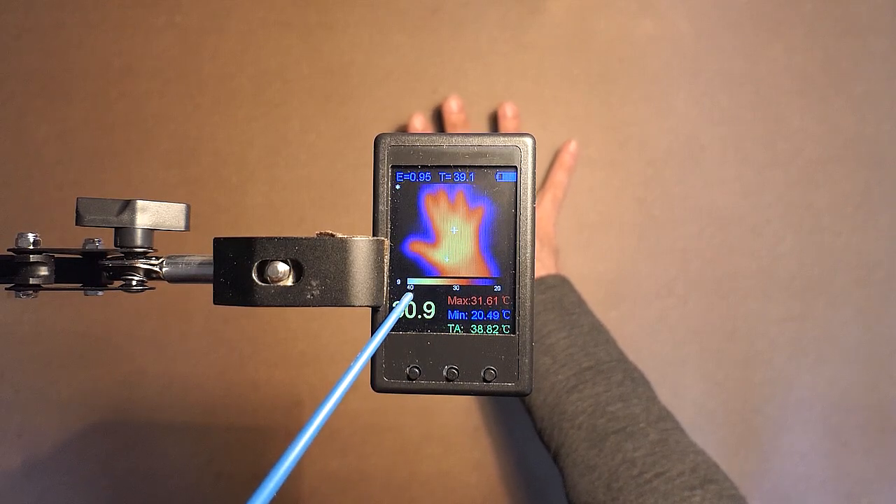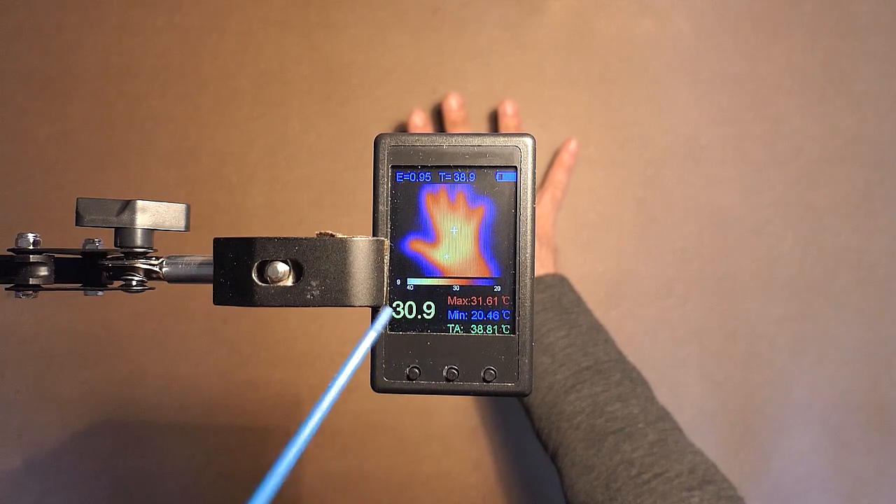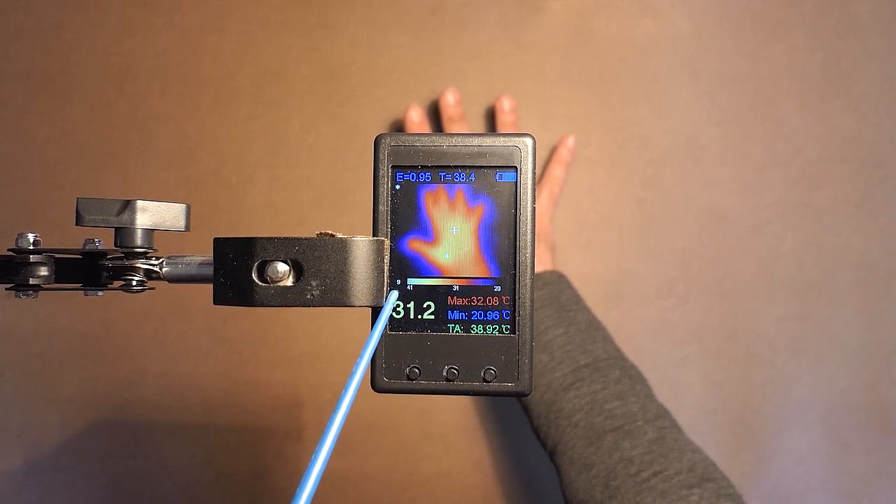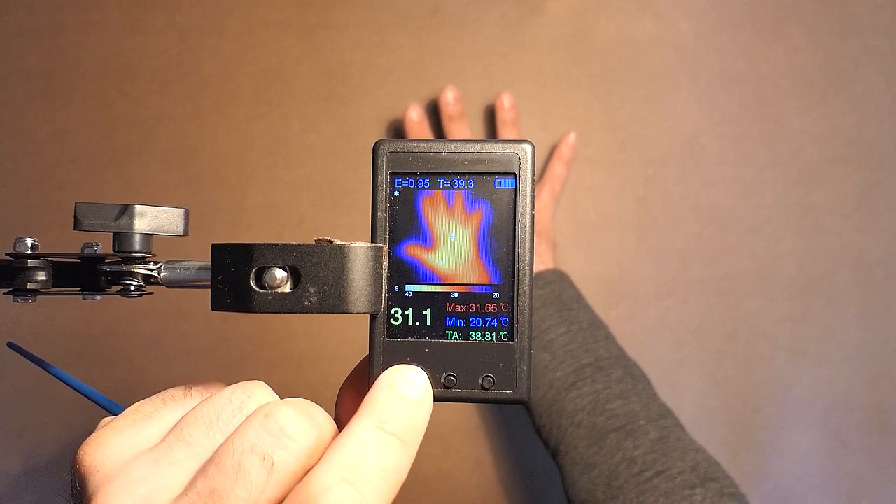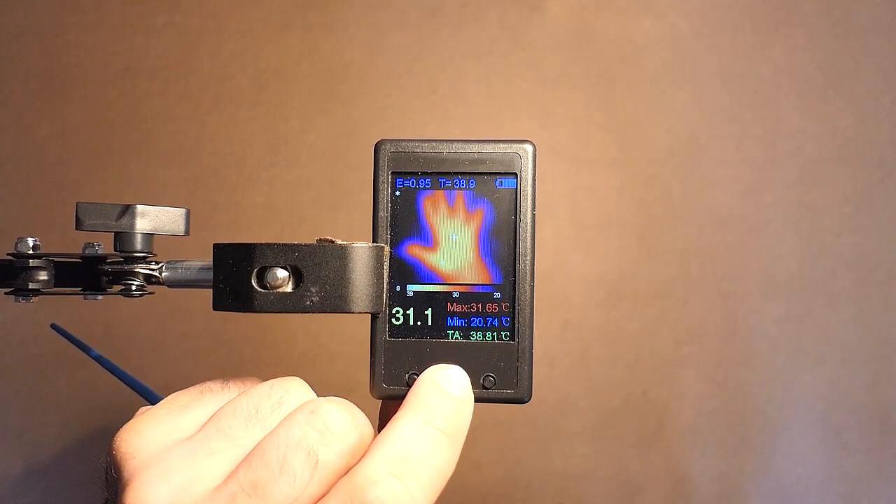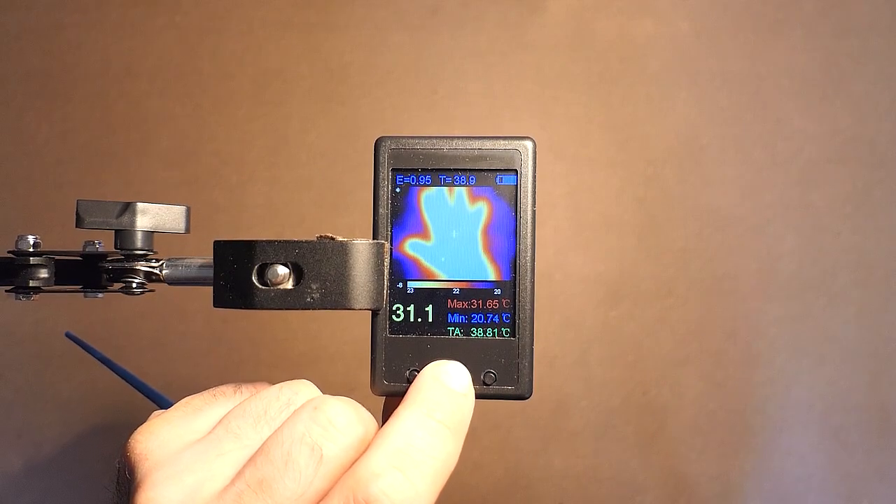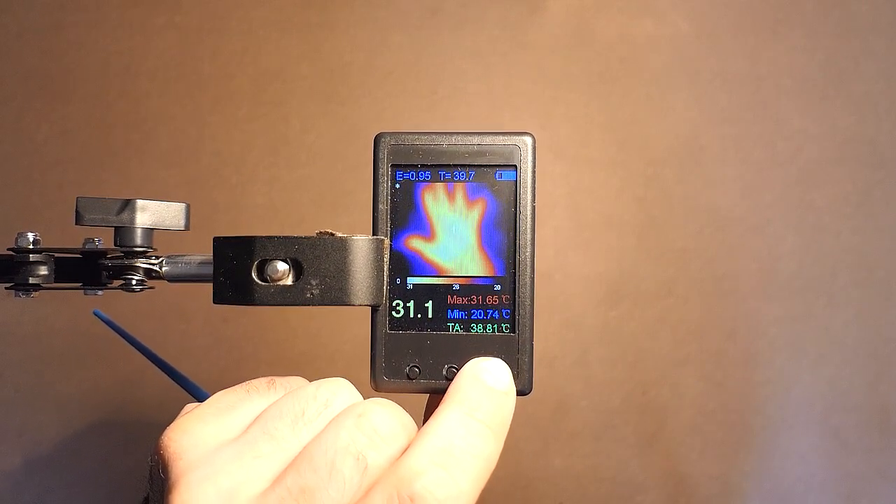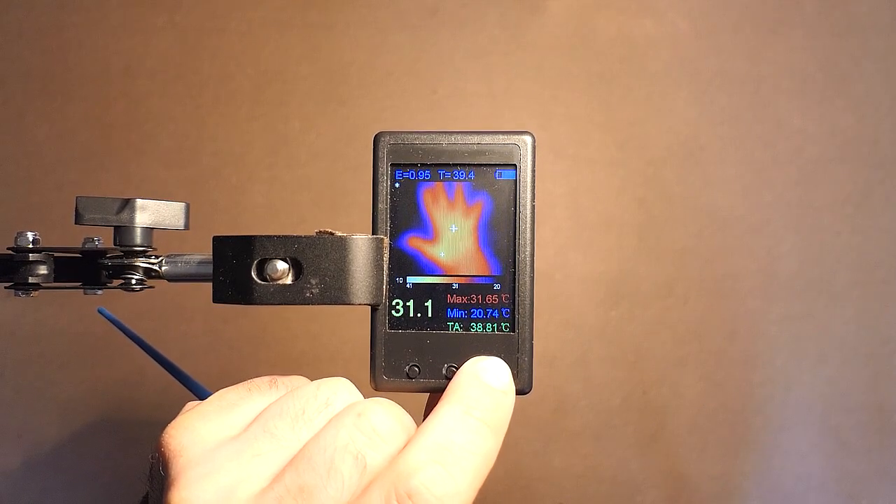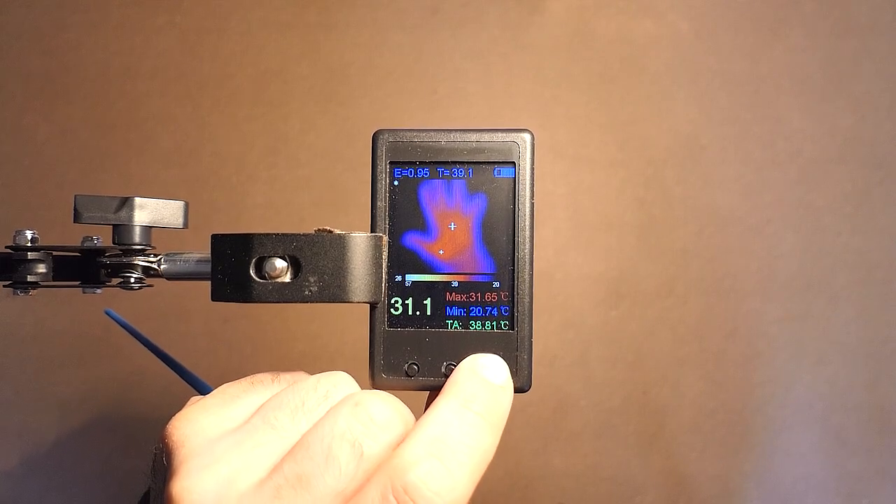The border maximum is 40, and the difference between this 40 and 31 is exactly this 9. Also, we can freeze the image and increase or decrease the border. Now this function is really very useful.